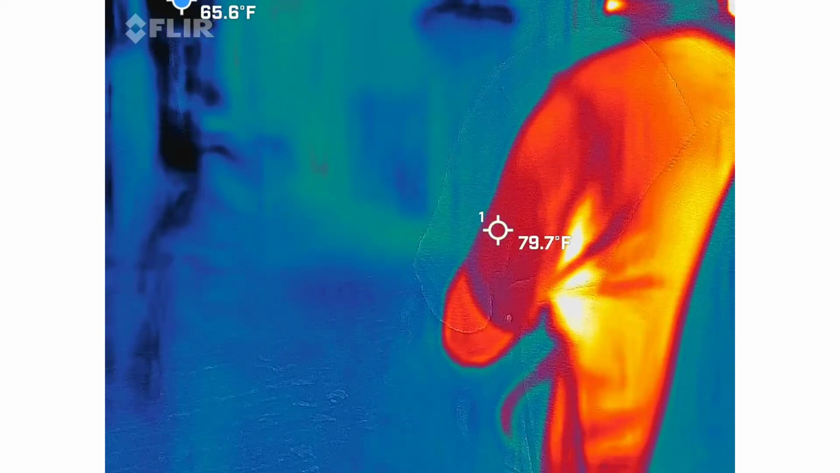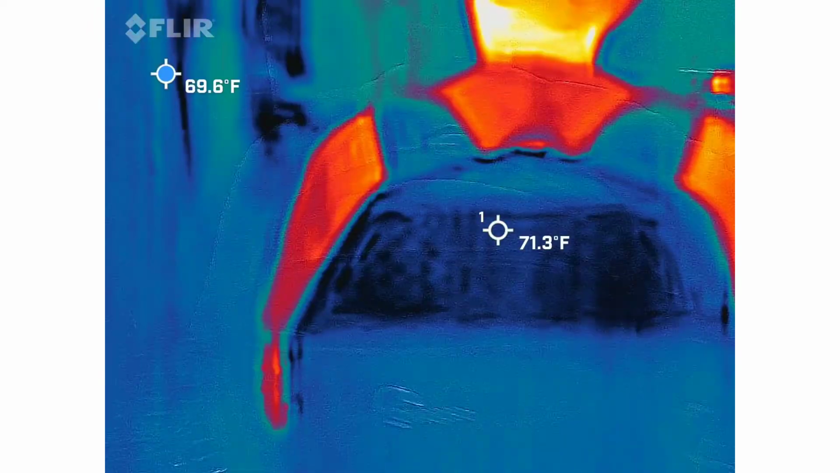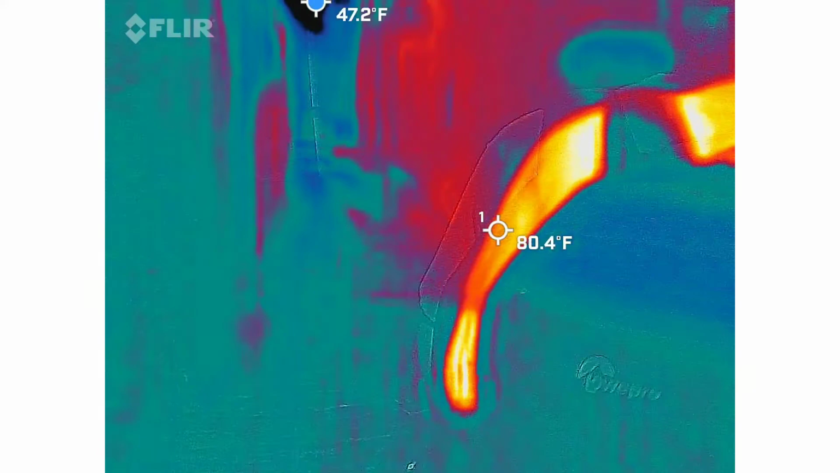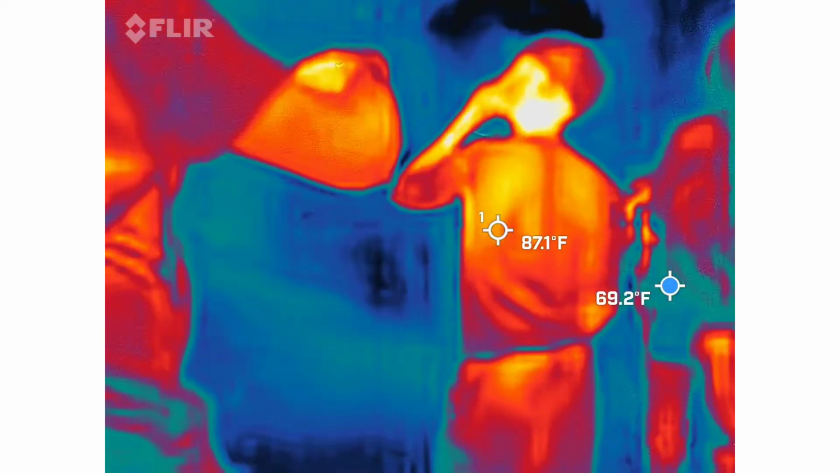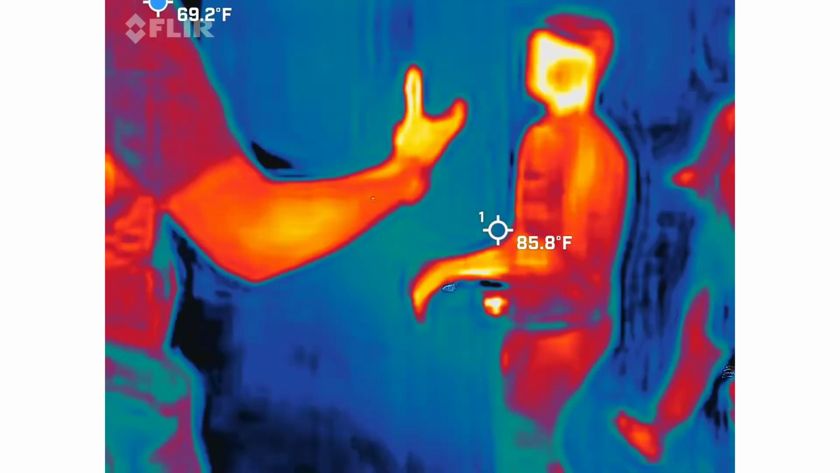Hey, it's not moving, and an orb just went by. What? Were you recording? Yeah, I was the whole time. I turned it off and turned it back on. We have an orb right there. I just saw it myself. I saw it arrive in the frame too, and I saw it leave the frame. It appeared and disappeared. I had the camera. Oh my gosh.